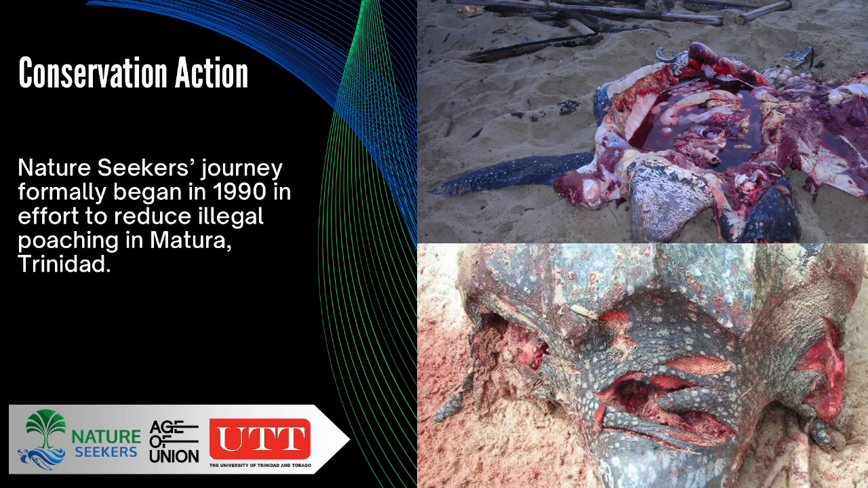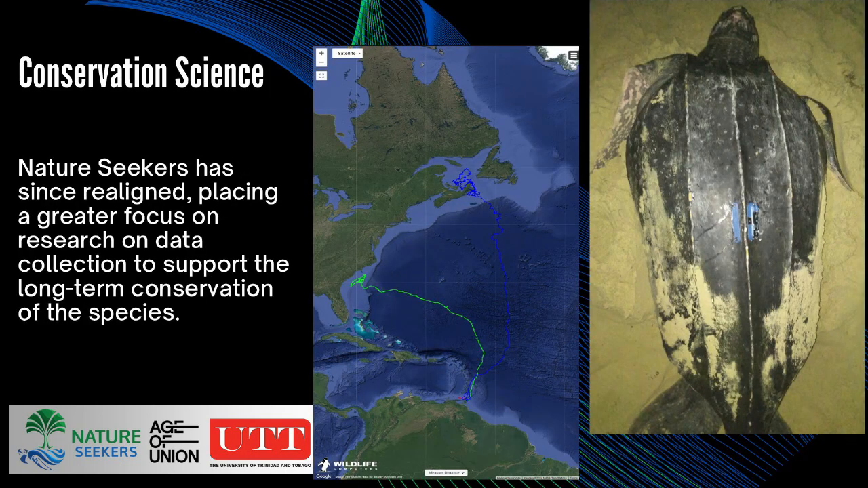Back then it was a really different time in terms of what Nature Seekers would have had to do while on the beach. It was physical fights with poachers and really trying to protect the sea turtle while still being able to collect the relevant data. Over the years, however, that has since changed. We have not had an instance of poaching on Matura Beach recorded within the past 12 years.